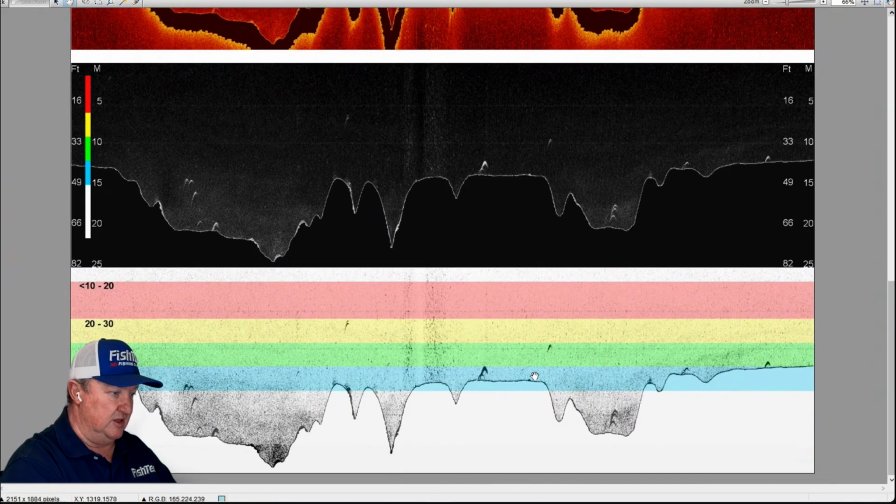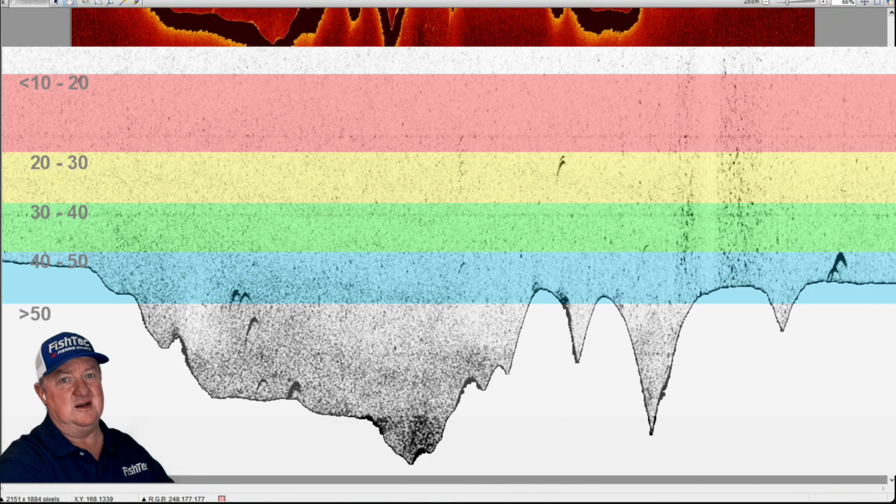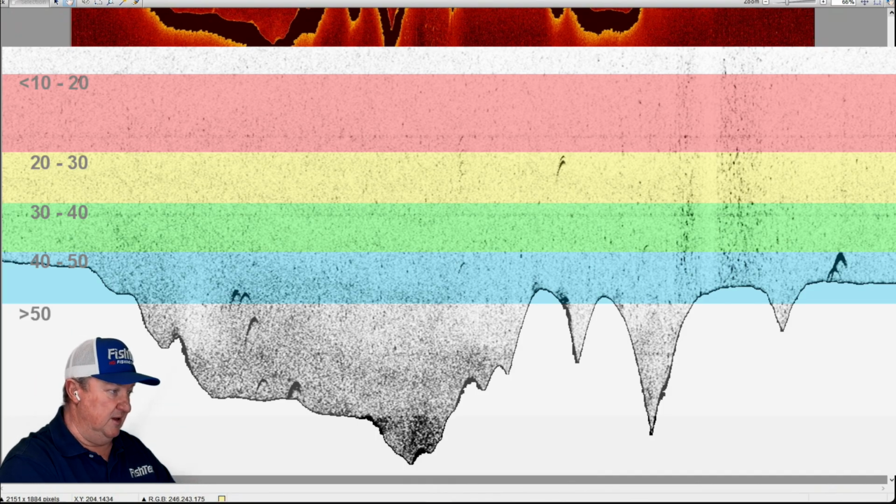And then, of course, the final image at the bottom here, I've given those color depths. I think the shallowest fish I found was about 8 foot, out of these two recordings. Obviously, I wasn't up on the bank. I got just under 8 foot, so that was fish really suspended right near the top. So that was your sub 10 foot to 20 foot is your red. Your 20 to 30 is this yellow section here. The 30 to 40 is the green. The 40 to 50 is the blue. And the greater than 50 is obviously white.